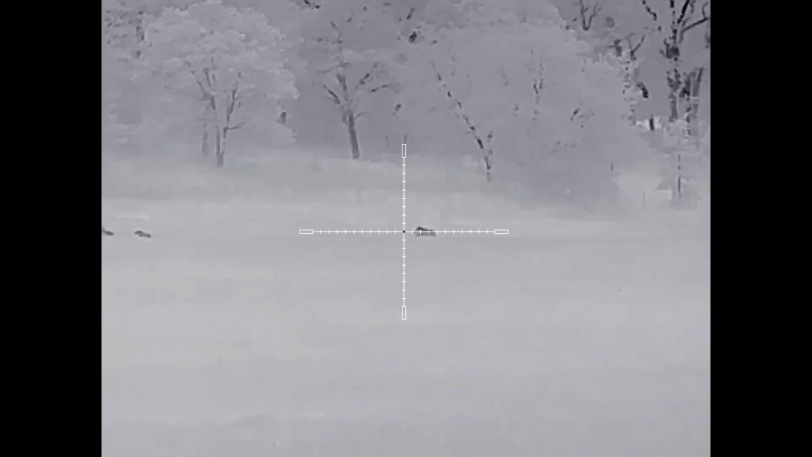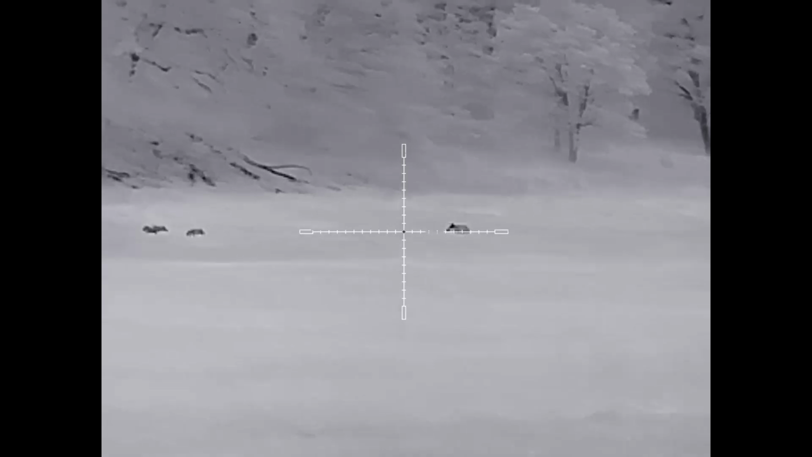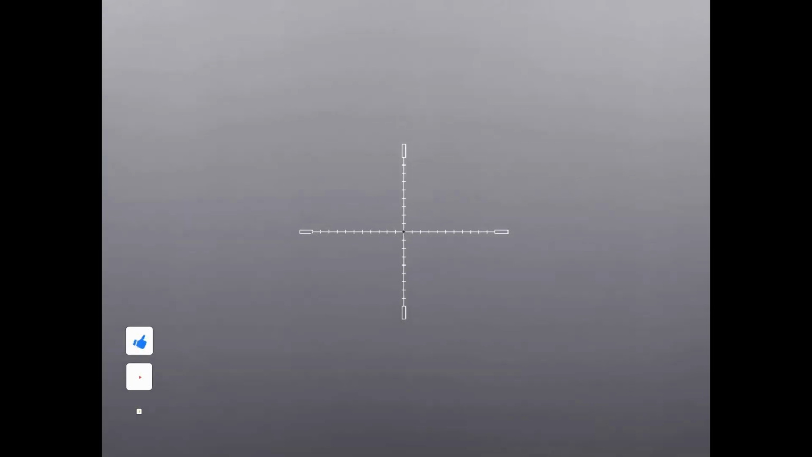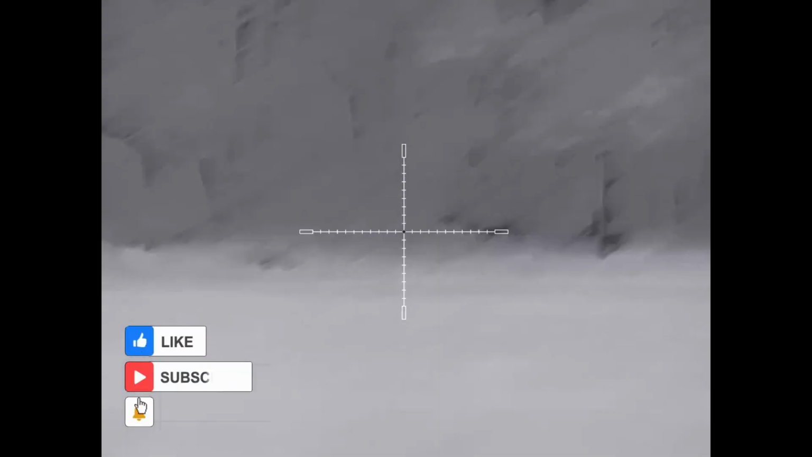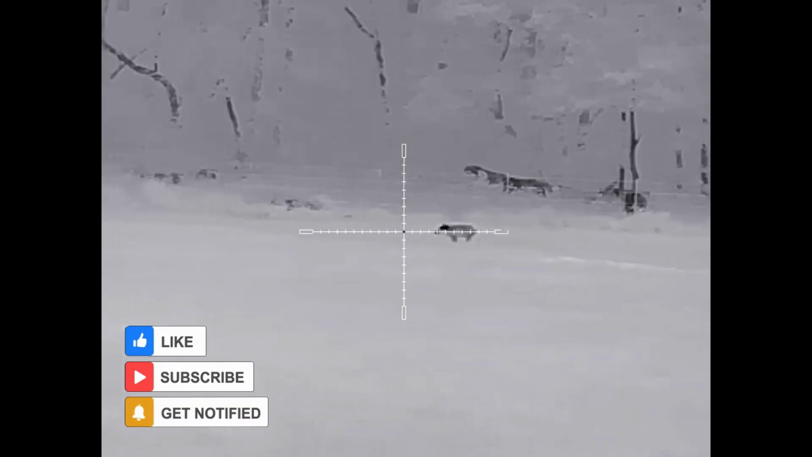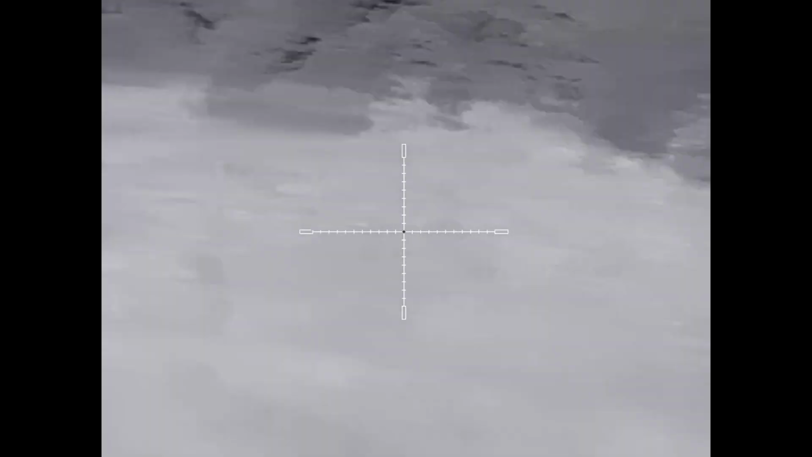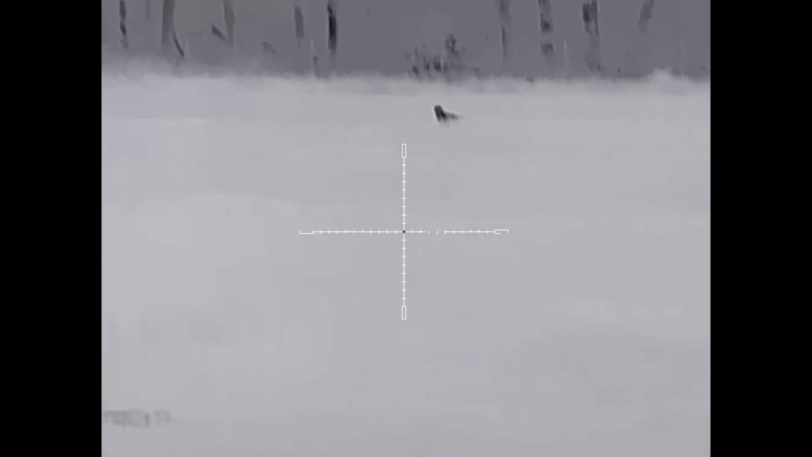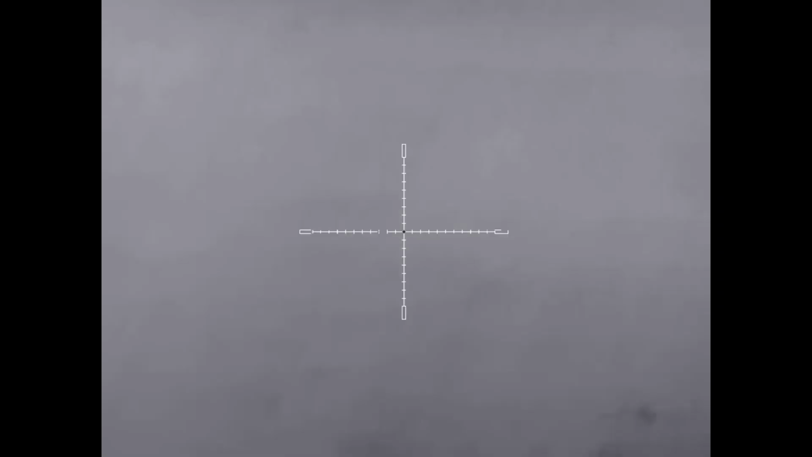Ben is being very methodical in choosing his shots, and I don't think he's got quite enough lead on this guy. Oh, so close. And they're going off into the rough stuff. And that's a trailing hog that I picked up.